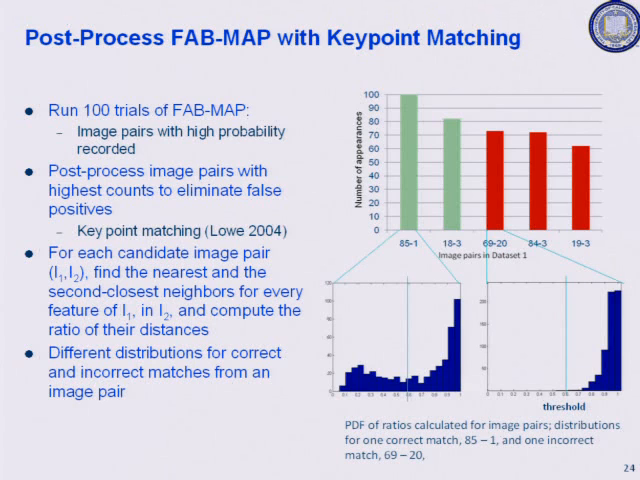So in this example, of the 100 trials, it thinks that pair 85/1 has a very high probability, and this one has this probability, etc. Now it turns out in this example we got lucky, and the highest two probabilities are indeed true loop closures. But many times they're not, so you can't just pick the top two.